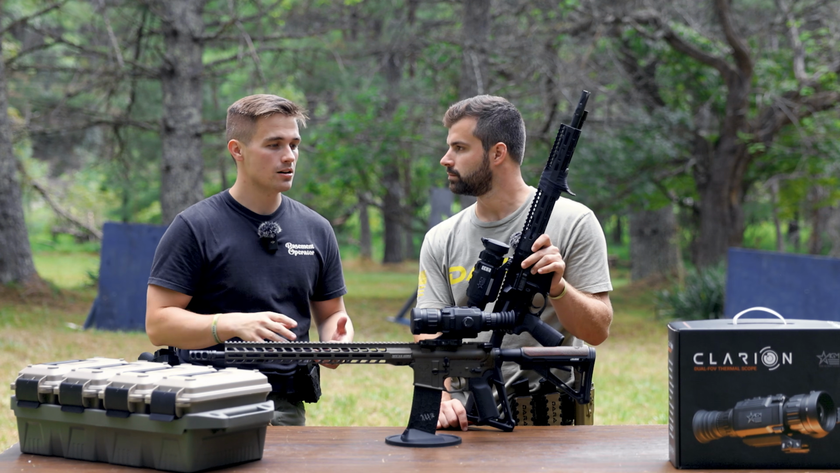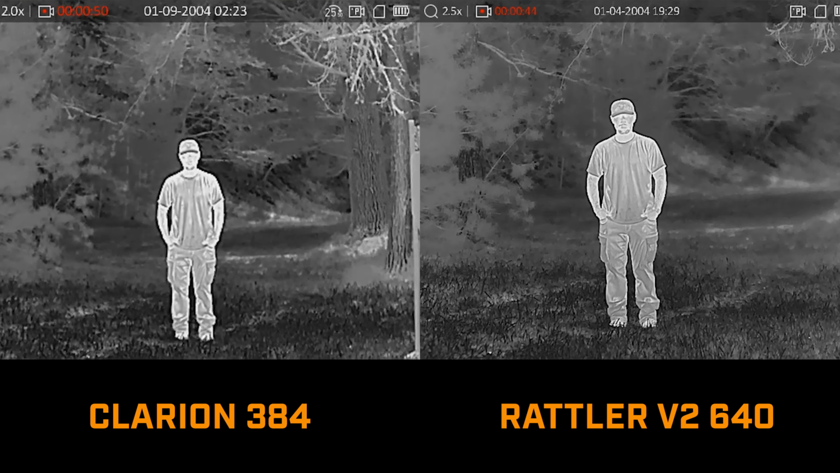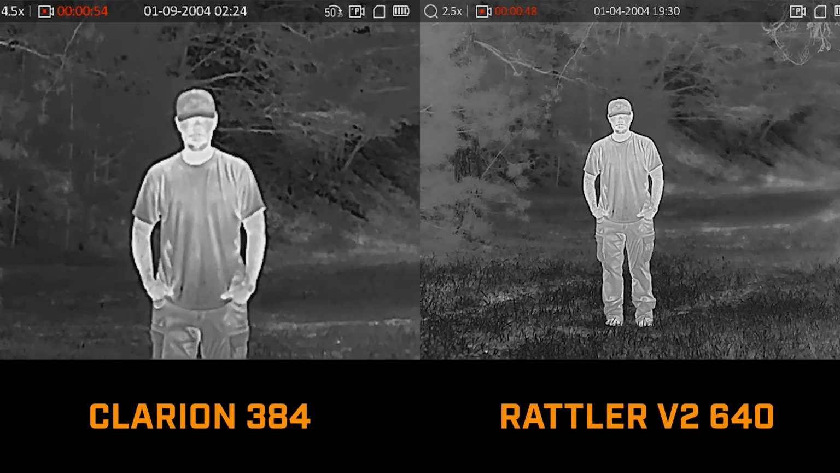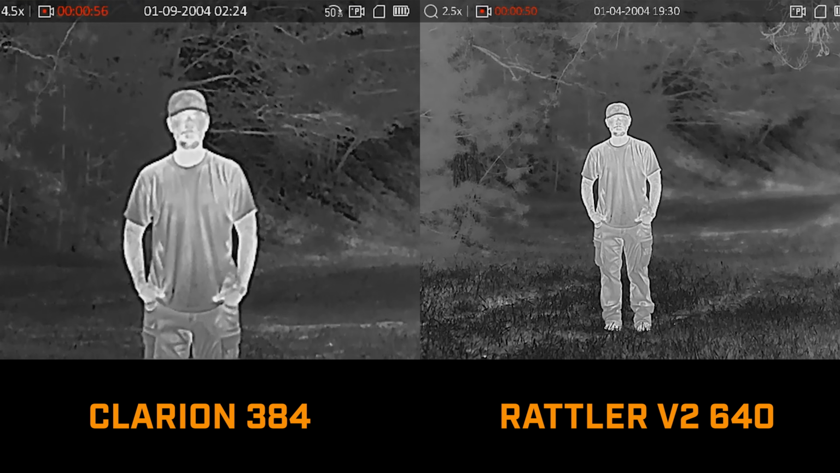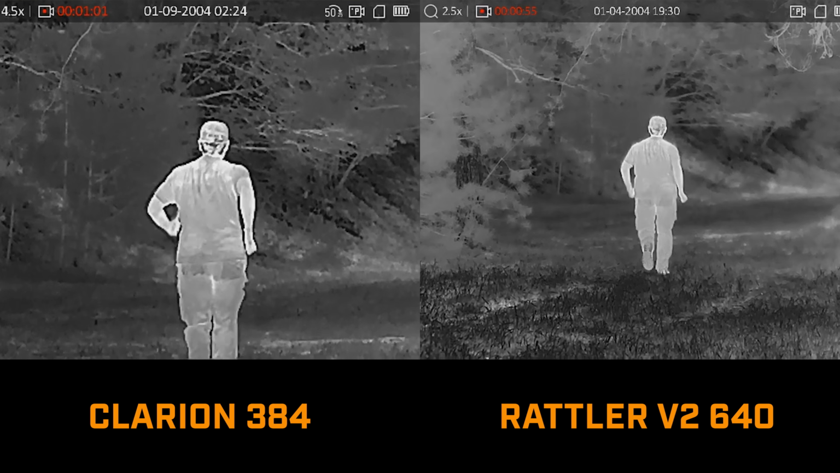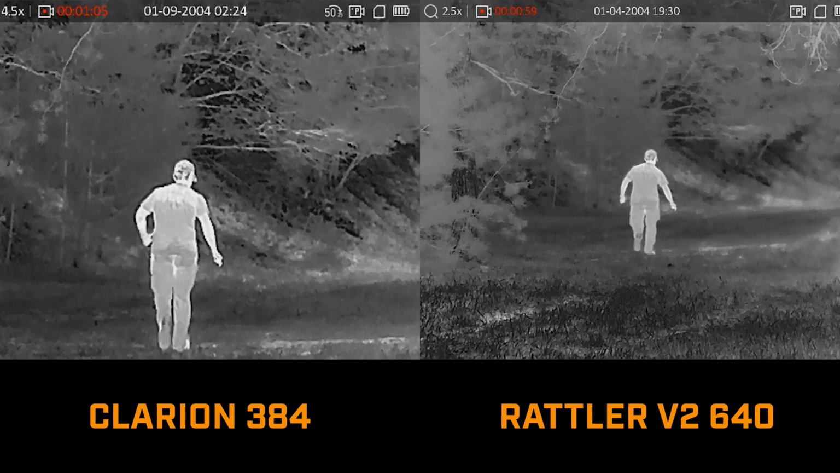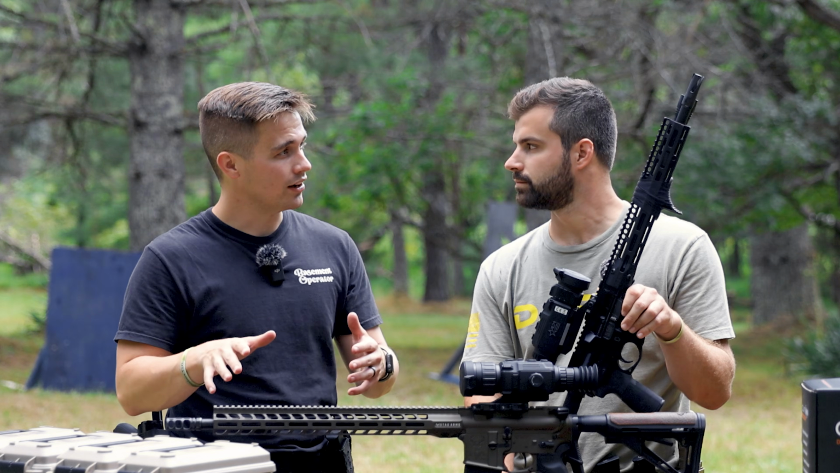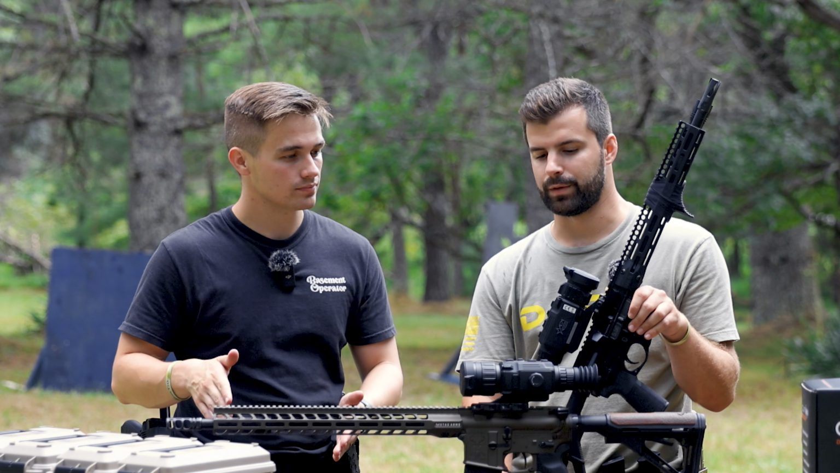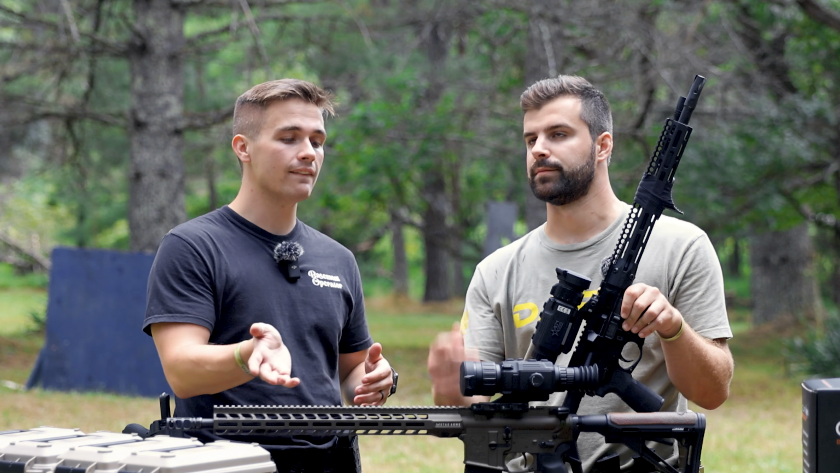And with AGM, their cores are beautiful. Their thermal is spectacular image quality. And like I said, we'll have a bunch of it up here on screen of Hunter walking at different ranges, further, closer. I think one was at about 25 and another one was at about 100. I mean, they both perform really well, but I think there's definitely a market for the Clarion, considering it's $1,000 less. Yeah, why pay more when you can get cheaper and it does the same thing? Exactly.